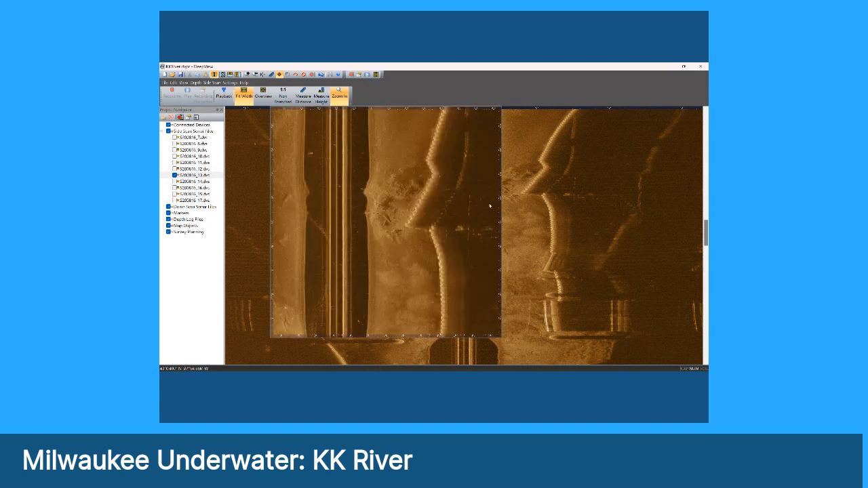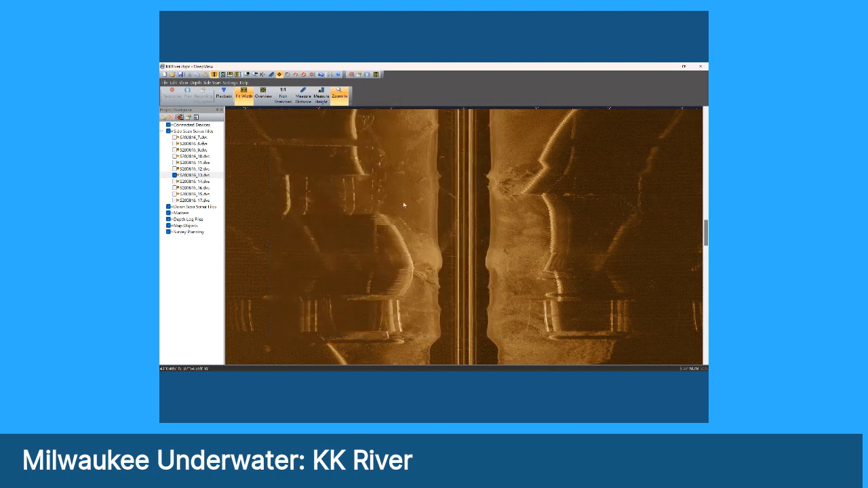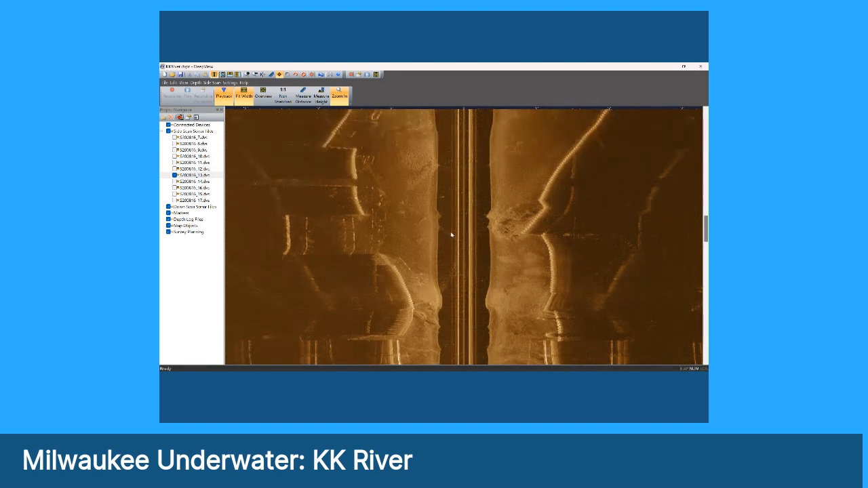Here it comes. You can see there's quite a lot there. It comes up off the bottom a ways, but again, a lot of it's somewhat covered with biological mat. A lot of sediment gets moved out the KK every year, and so the material does become covered, not completely, but it doesn't have a lot of the texture that it would otherwise have.